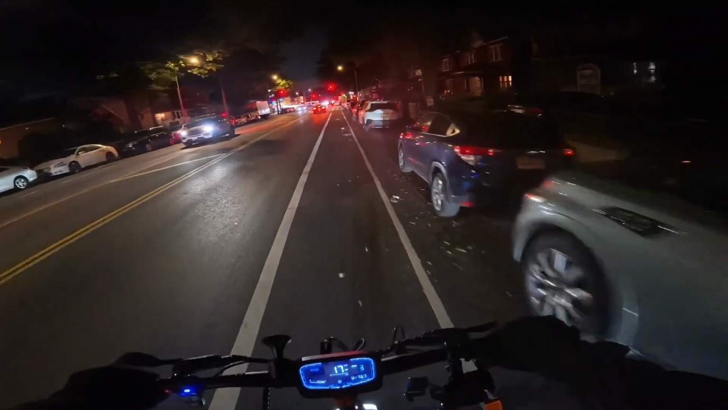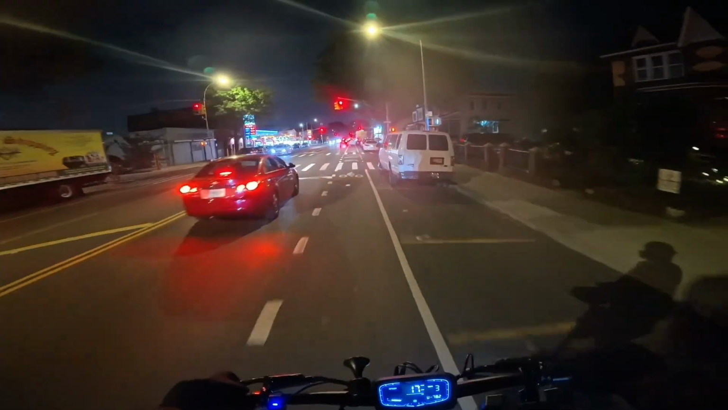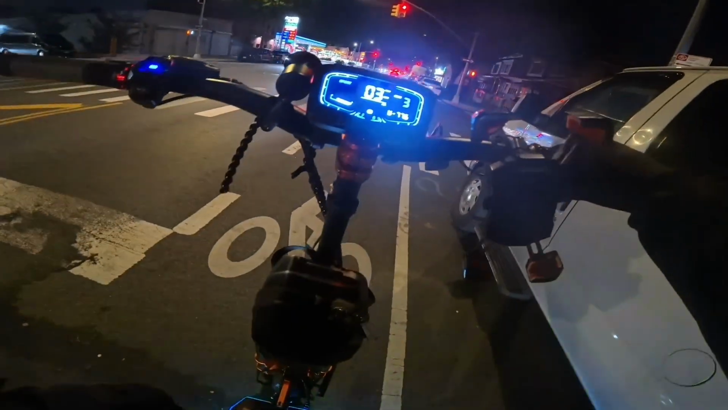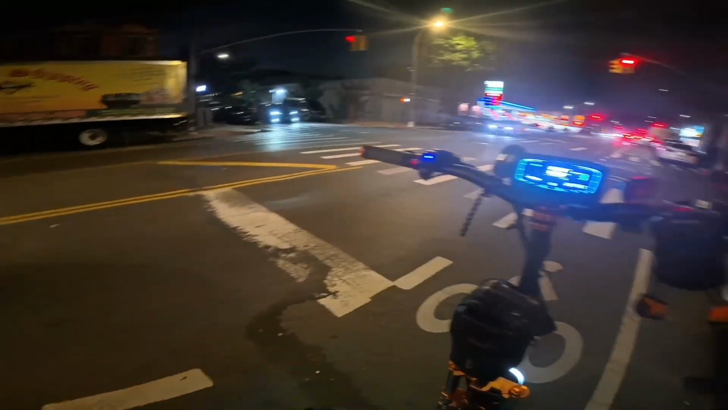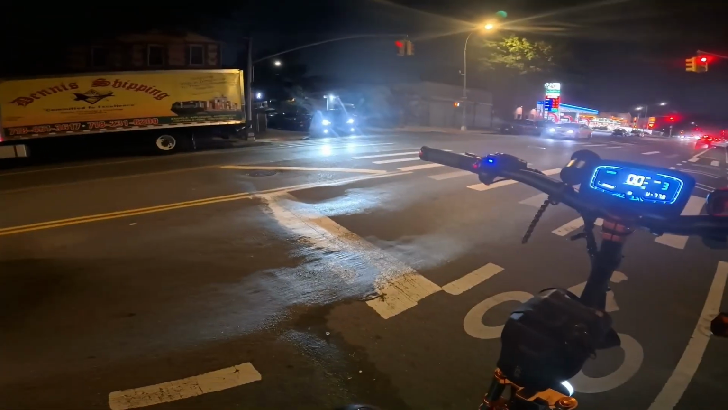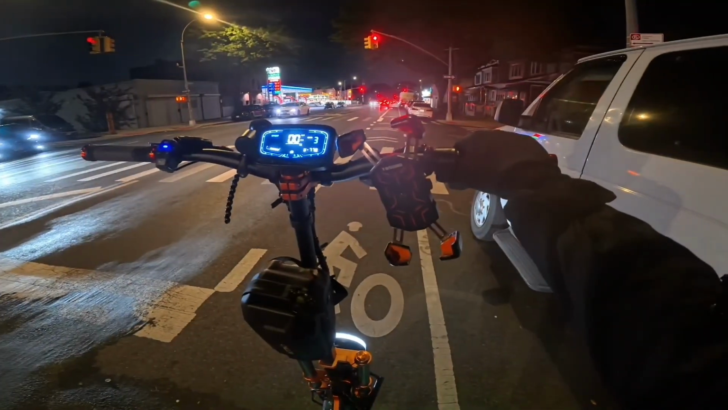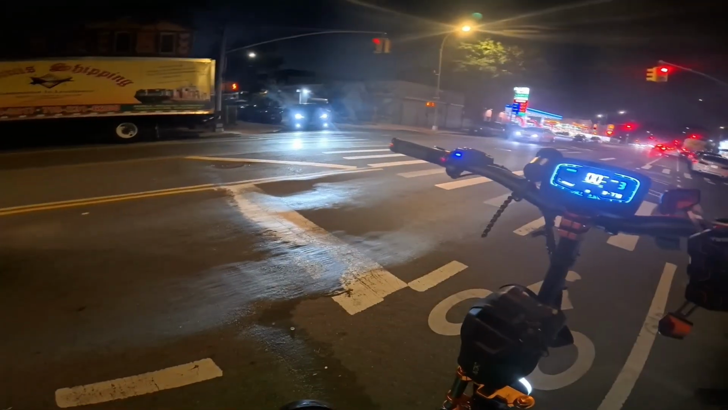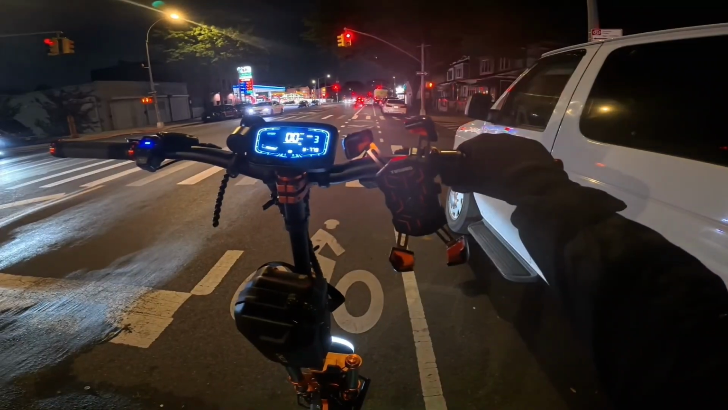Oh shit, right in front of the cop. Chat, are we cooked? Yeah, let me just stop right here. If I see him bust a U, I'm running. I'm watching him. If he busts a U, bro, I'm running. Alright, now we good. He's still chilling at the light. Y'all probably didn't even peep the cop.